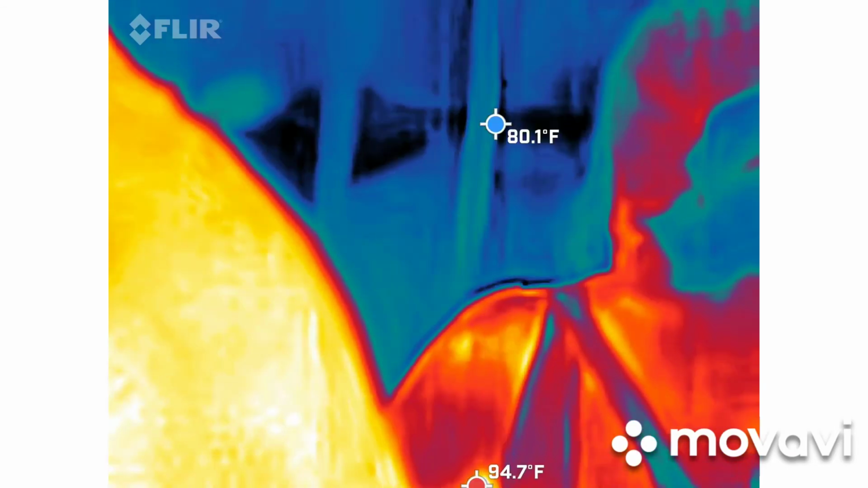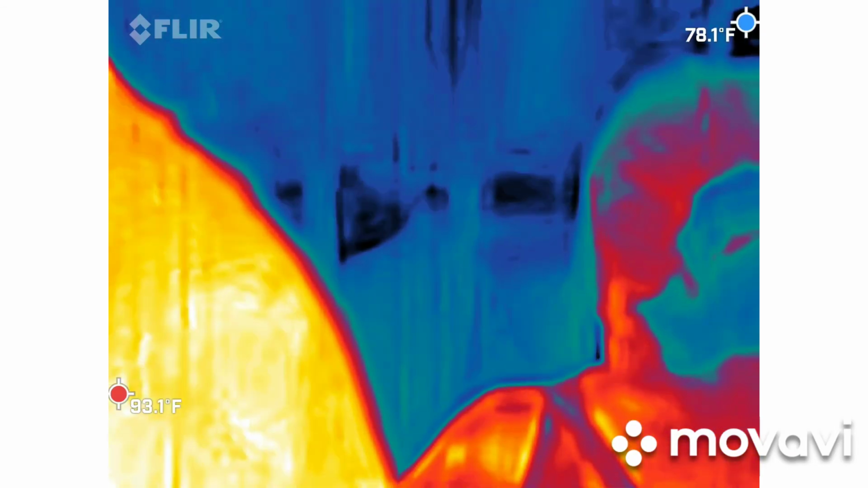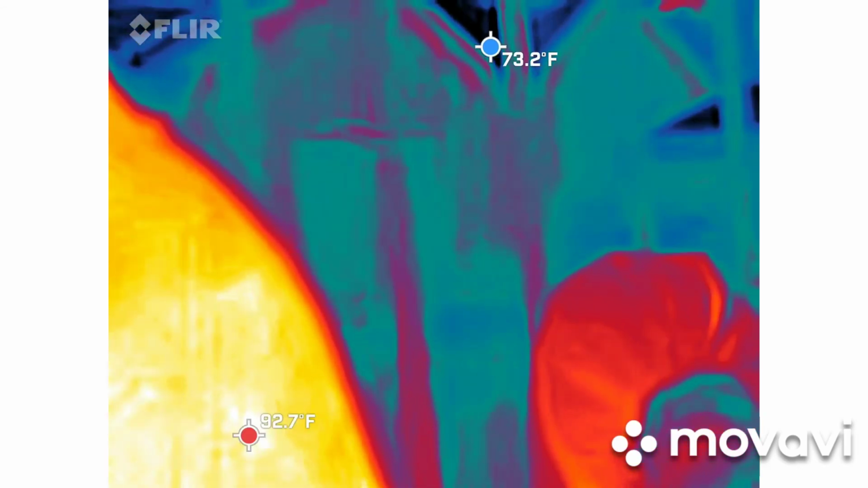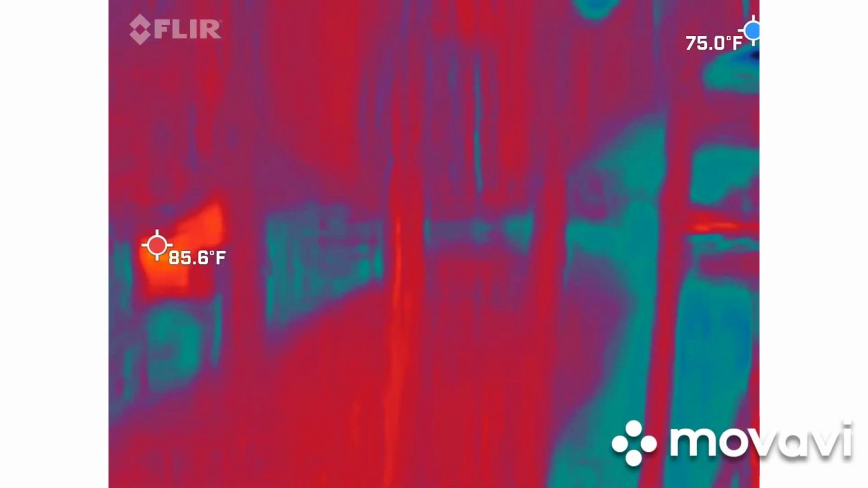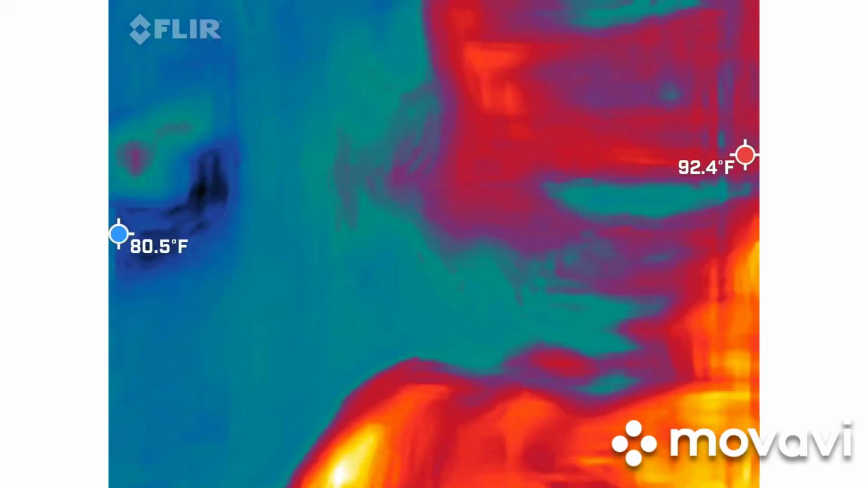What's that big yellow ball? Her arm? No, it's not. Is that your finger in the way? No. The other finger? Oh. It is. I thought this was the big yellow ball. Camera right here. That big yellow ball.